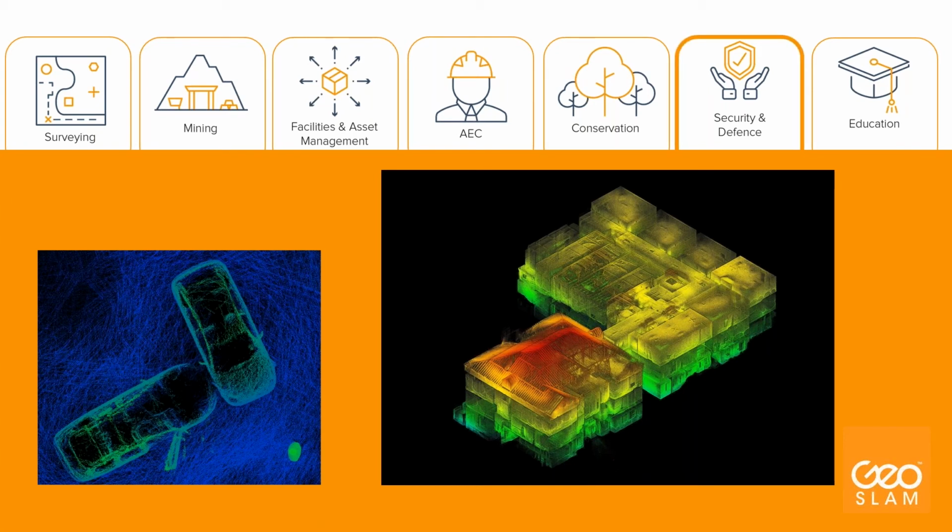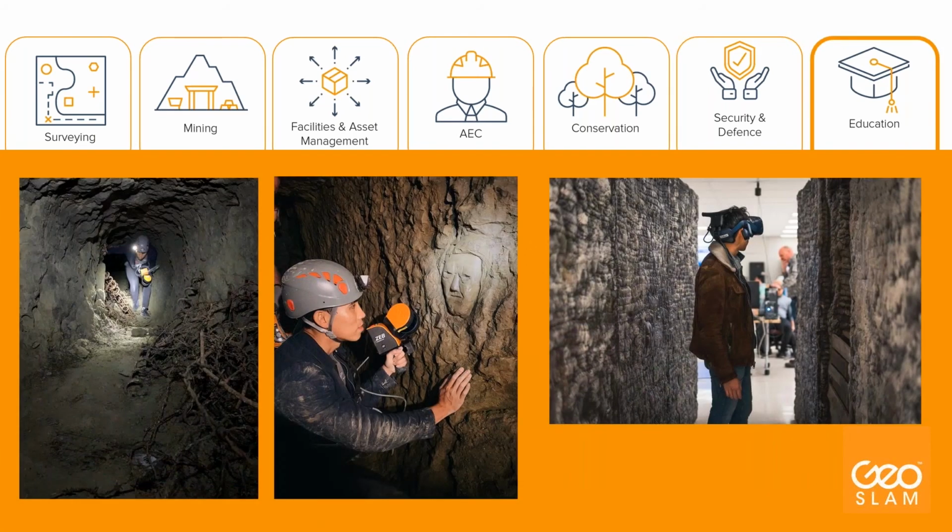And education, last but not least, these are also our partners. That's why we created very interesting discounts for all educational institutions, be it research institutes or universities, because they can buy our technology for a really good price.